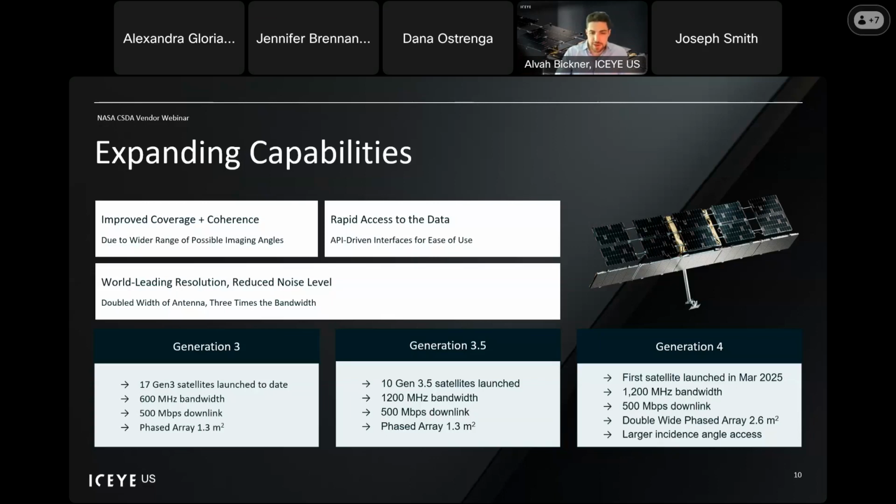So as you can see listed in the bottom here, we talk about our 3 generations of satellites that we're working with today. Our generation 3 is the workhorse of our fleet right now, with 17 Gen 3 satellites launched to date. These have 600 megahertz bandwidth and 500 megabits per second downlink speed, with a phased array of 1.3 meters squared. Our generation 3.5 is similar to our generation 3, and we've launched 10 to date, except this boasts a 1200 megahertz bandwidth capability.